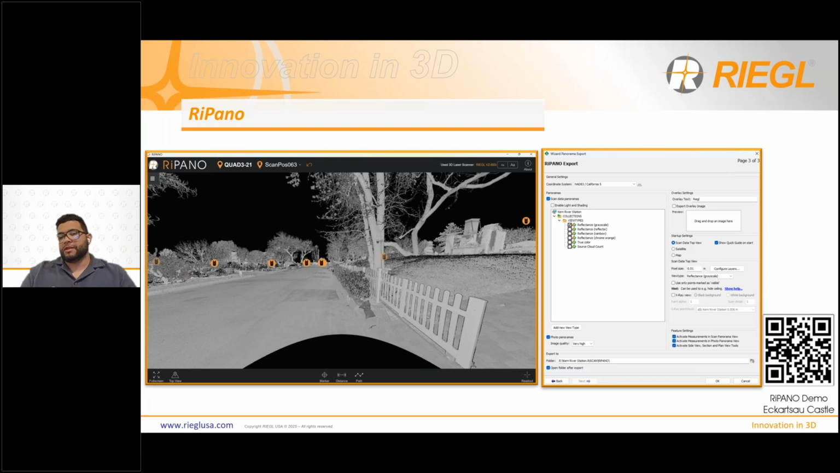They don't have to download anything. They can simply just open that file and it opens right in their web browser without the need of doing anything. It also opens with a video guide that shows you how to operate RiPano. It's like a quick, 2 or 3 minute video. You can also import your own company logo so that when RiPano opens, your particular company logo shows up. There's really a lot of settings you can kind of play around with in here, but if you want to know more about RiPano, you can go ahead and reach out to me.